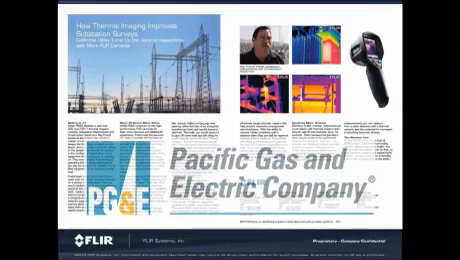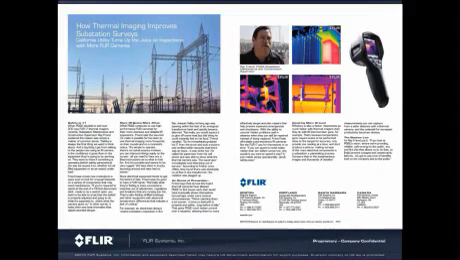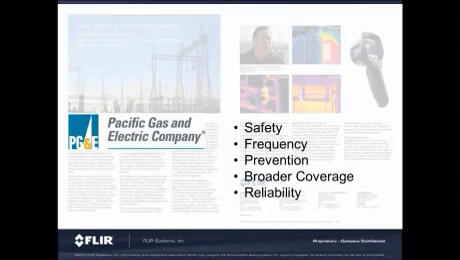PG&E, which stands for Pacific Gas and Electric, is a large utility in California that has been using IR for reliability for decades. But they saw the need to use the technology more broadly for their linemen and troublemen. In rolling out 350 cameras, they saw the benefits in safety, frequency of scans, business interruption prevention, broader coverage of components, and cost savings.